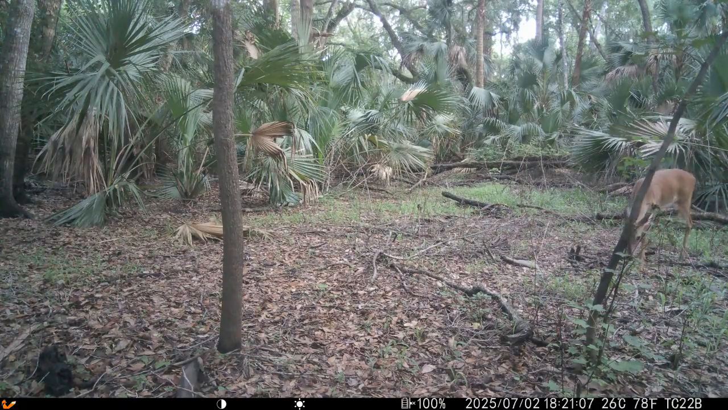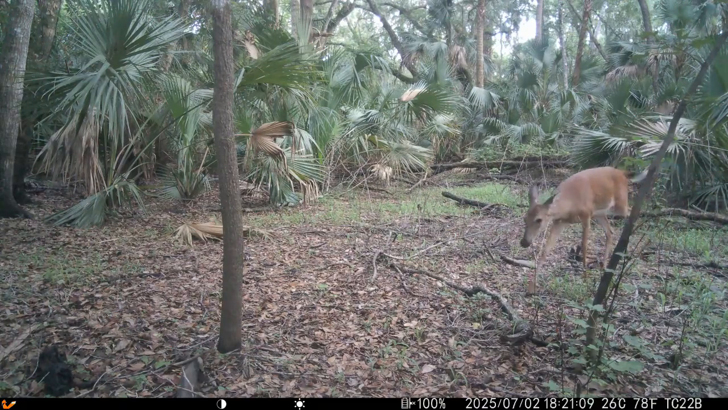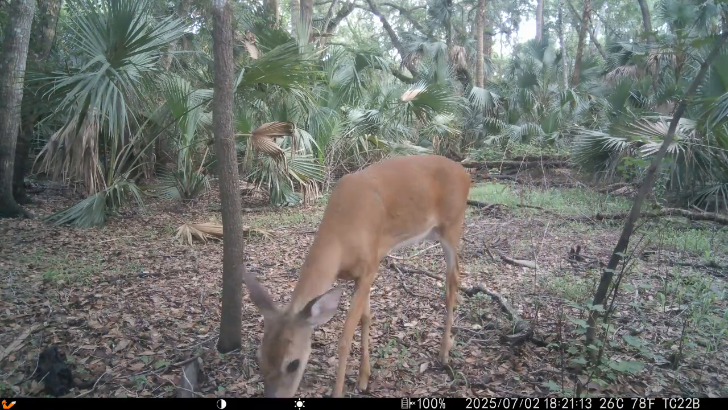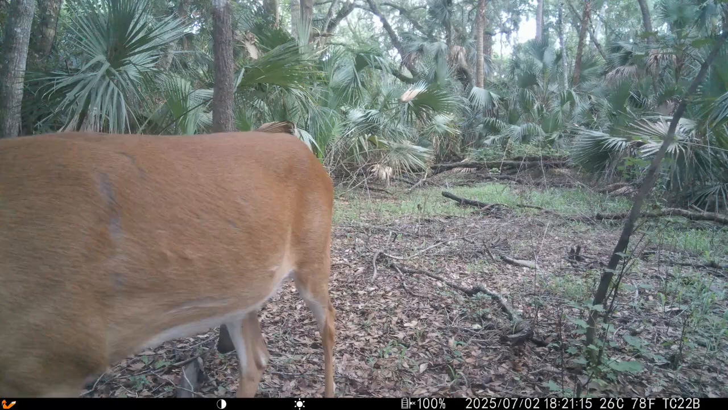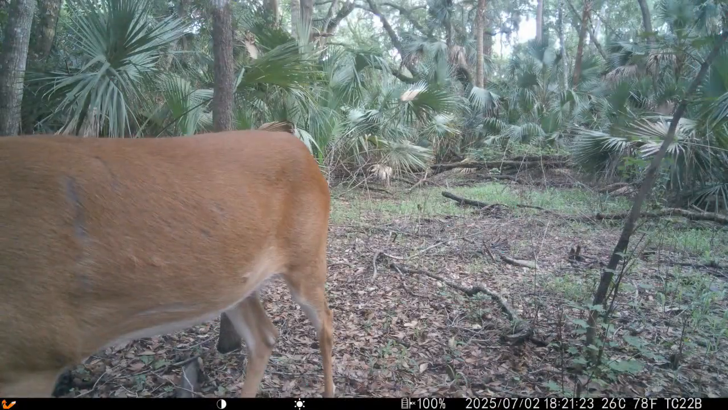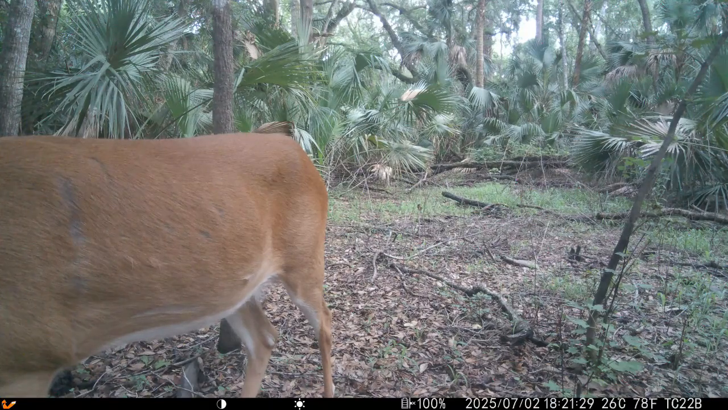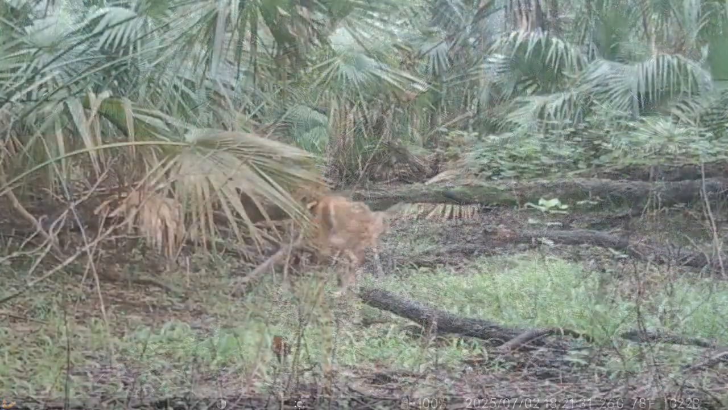I don't know if this is the same deer. Looks like it might be because it's following the exact same trail. They are creatures of habit. Look on his leg down there. Watch this. There's a big old fly flies right on his leg. Again. That fly, I don't know what that thing was, but that thing was huge. Maybe it was a cicada? I don't know. That thing was big.